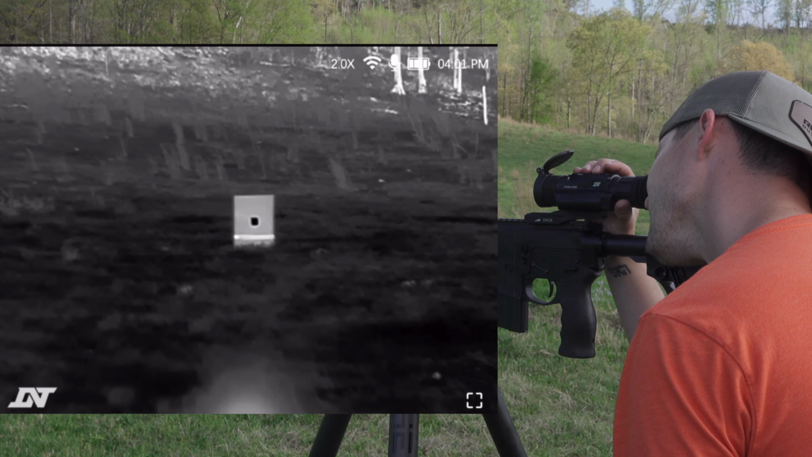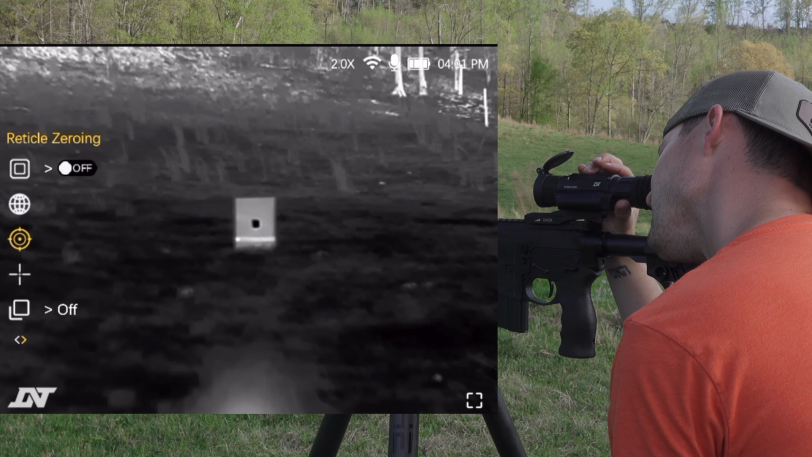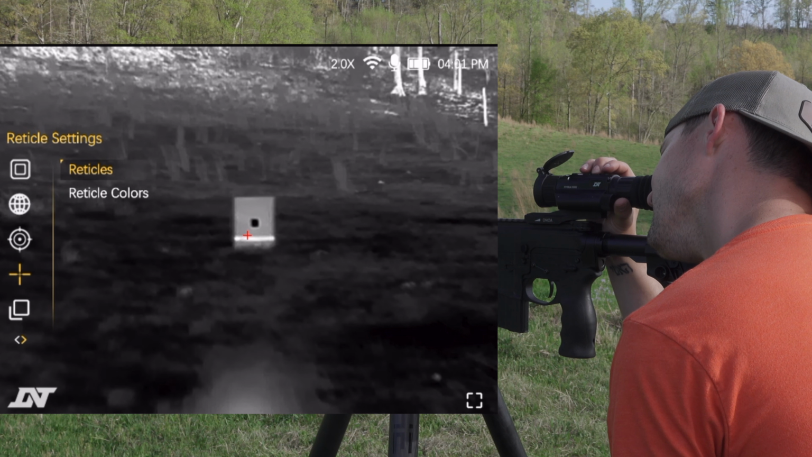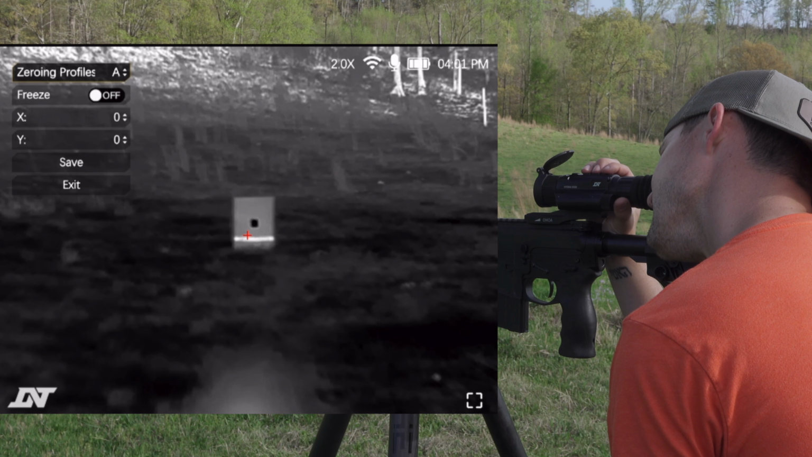I'm going to go ahead and navigate to the reticles and go ahead and turn my reticle back on. I'm a very simple guy. I like the simple little cross there as my reticle, and I like it in red. Again, it's got multiple options for you. We're going to navigate to the reticle zeroing, and then we are going to take our first shot.